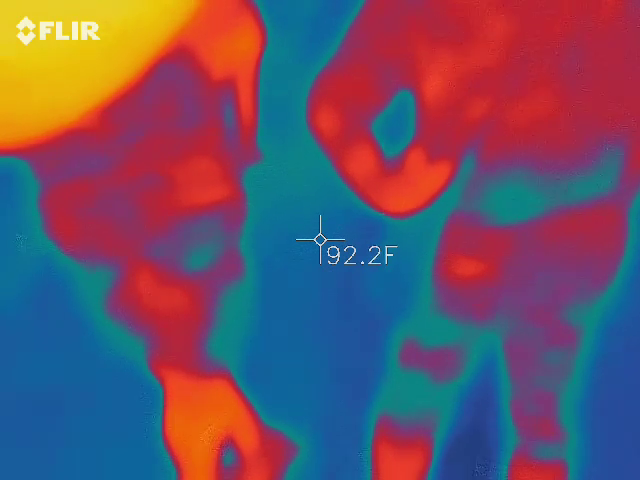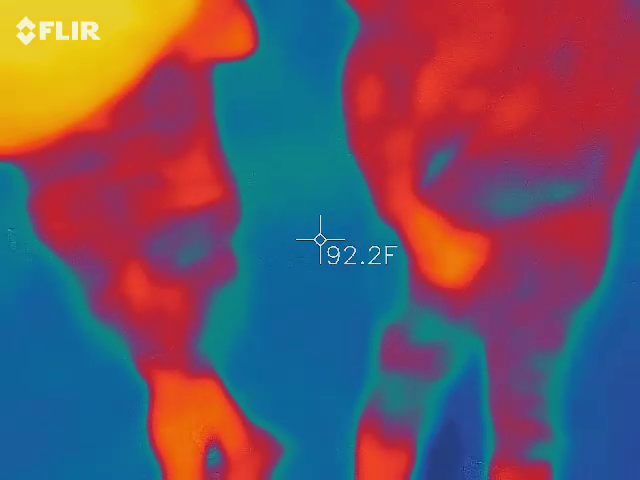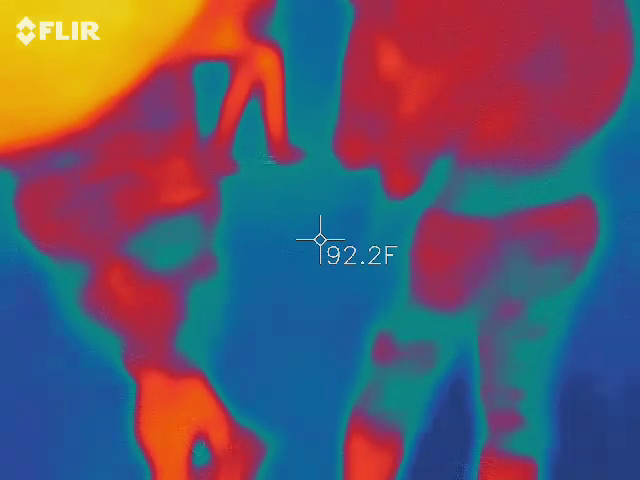I got 79. I got 77 up there. Up where? Like right in the little weedy area.